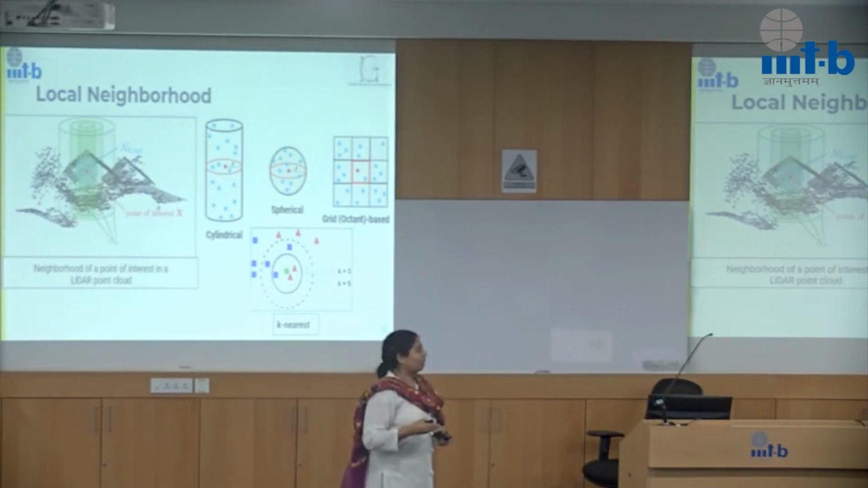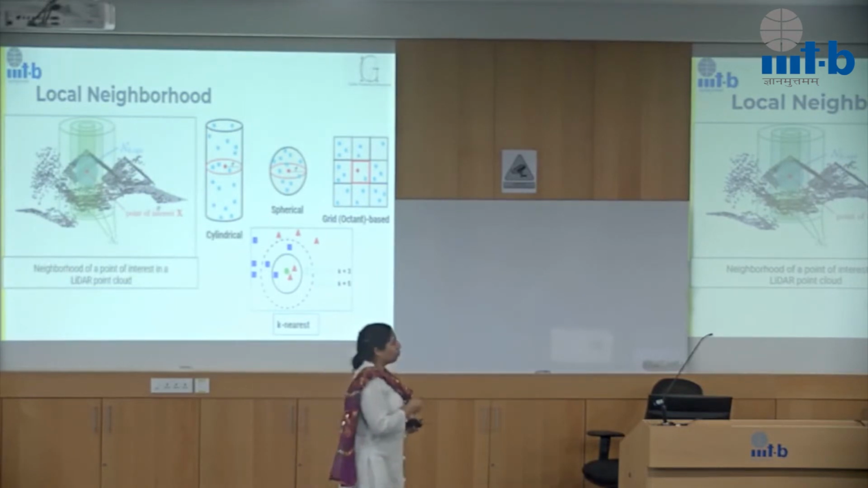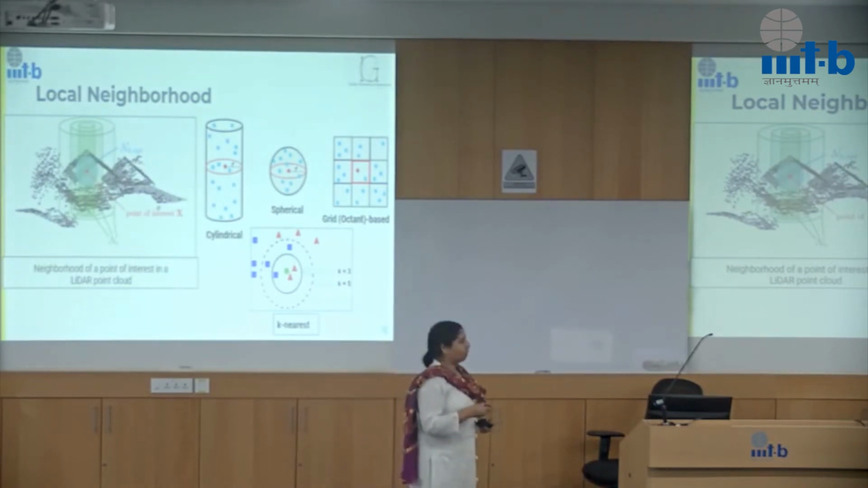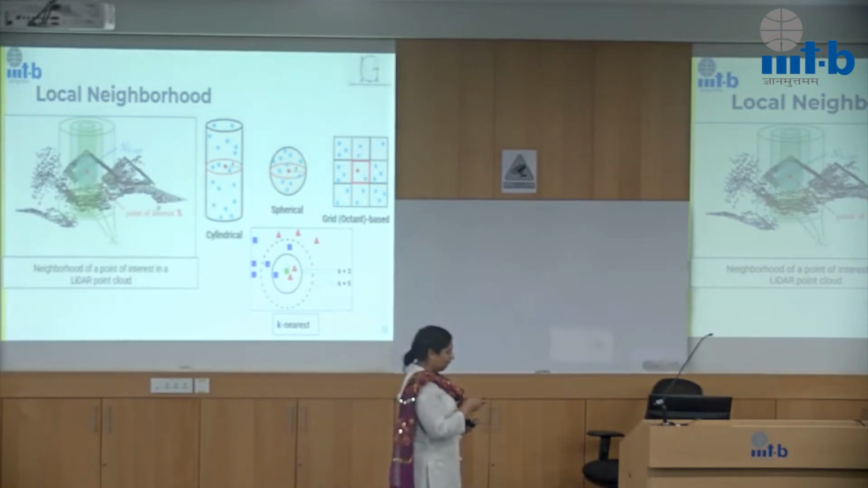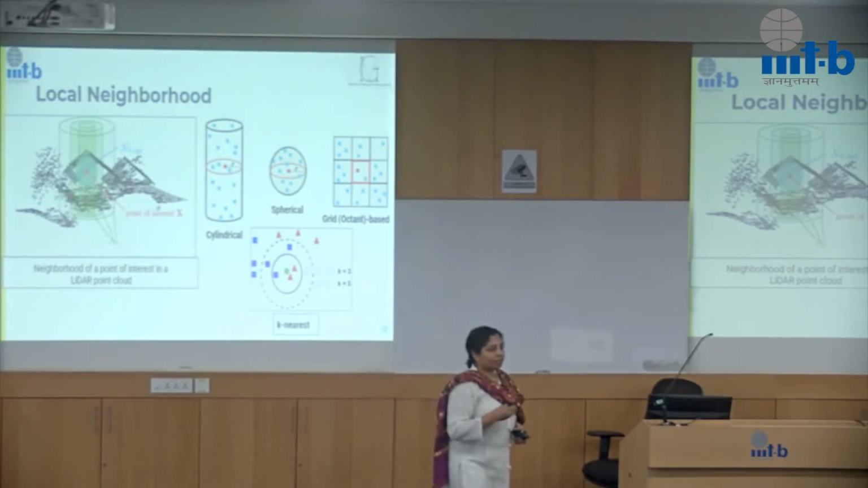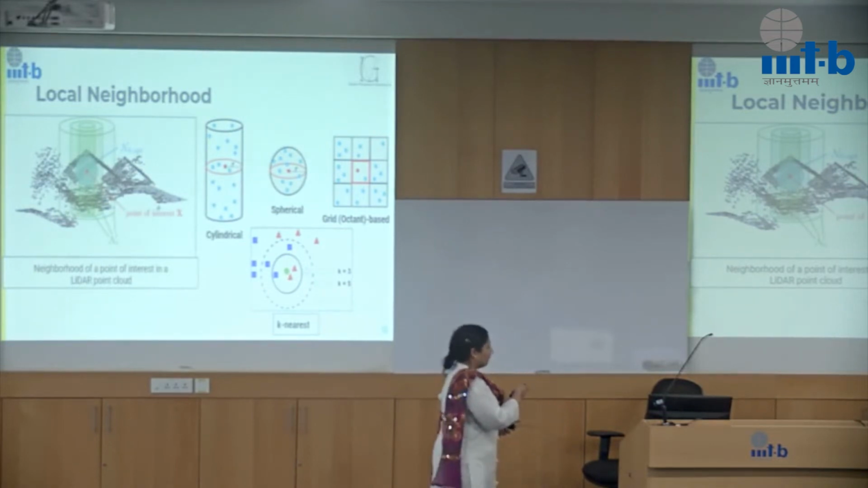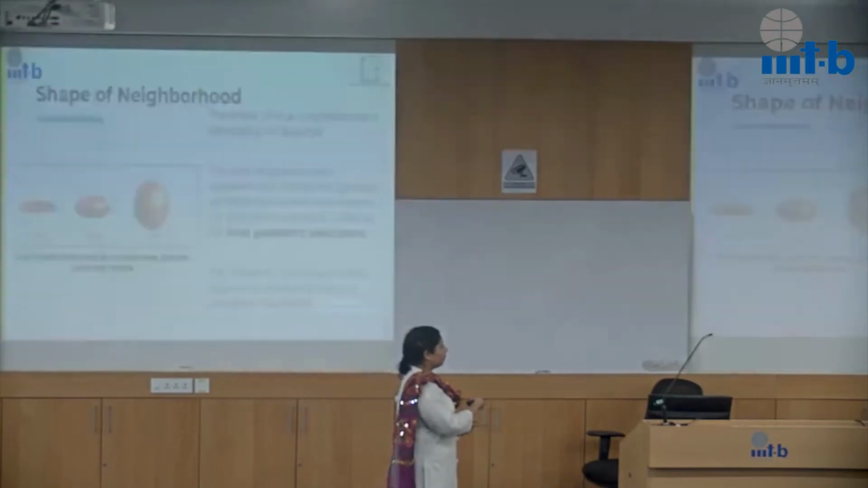Different applications use different local neighborhoods. For most of the things that we are talking about in terms of classification, typically spherical and k nearest are used. Cylindrical is usually used for removing outliers when it comes to geometric reconstruction and so forth. So these are the different local neighborhoods.